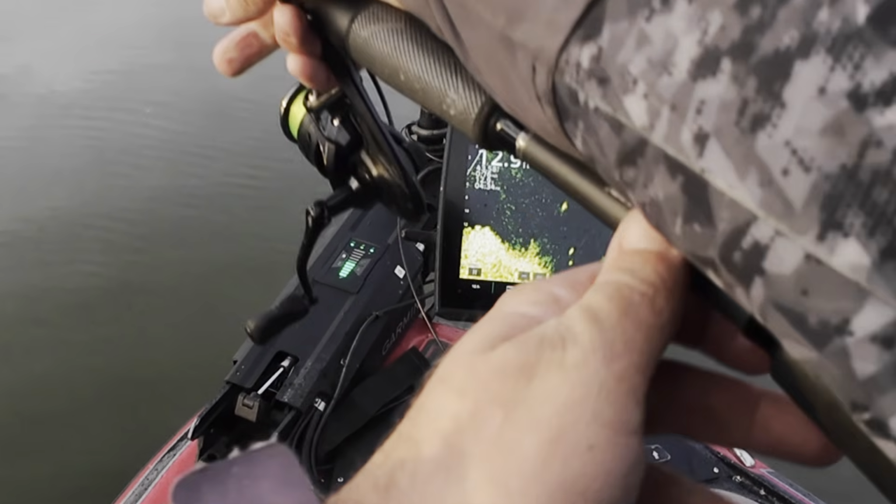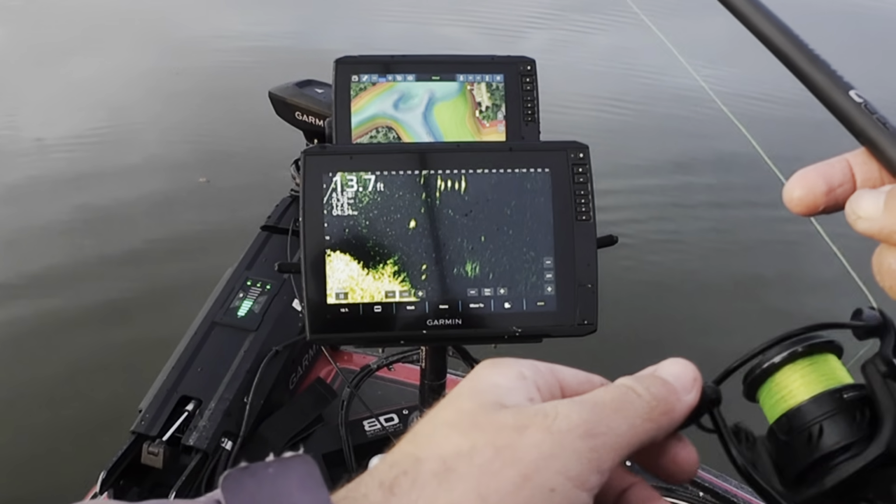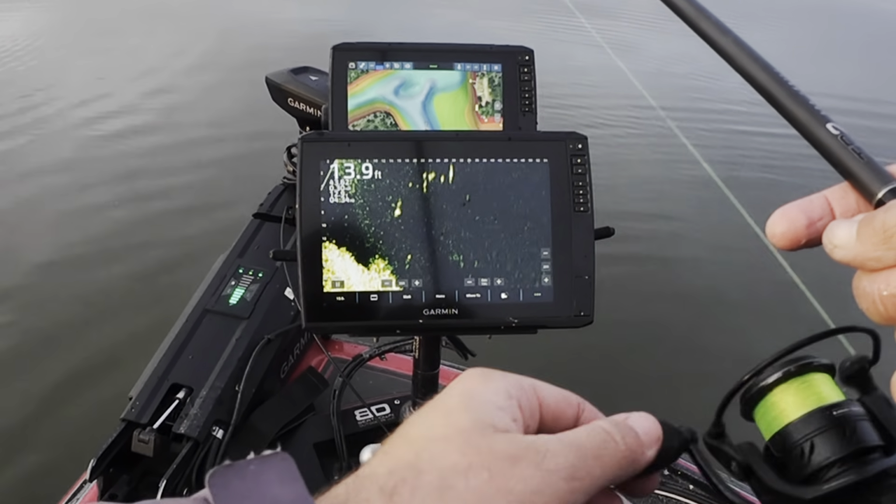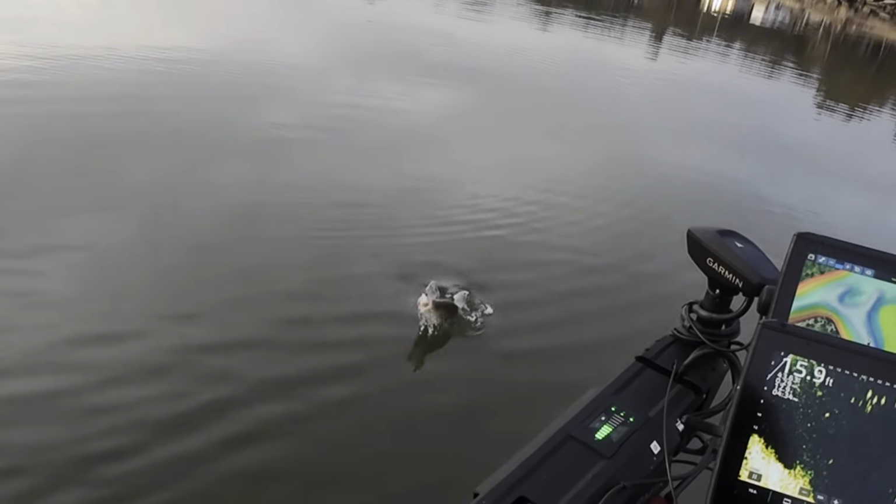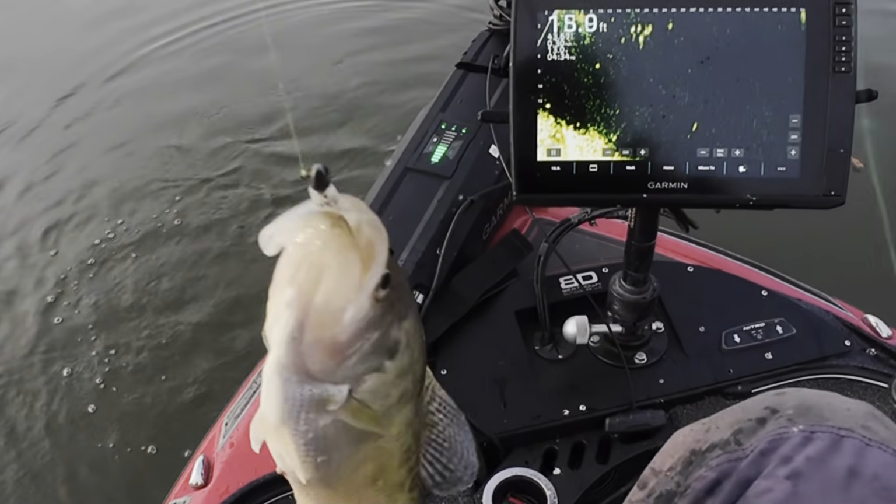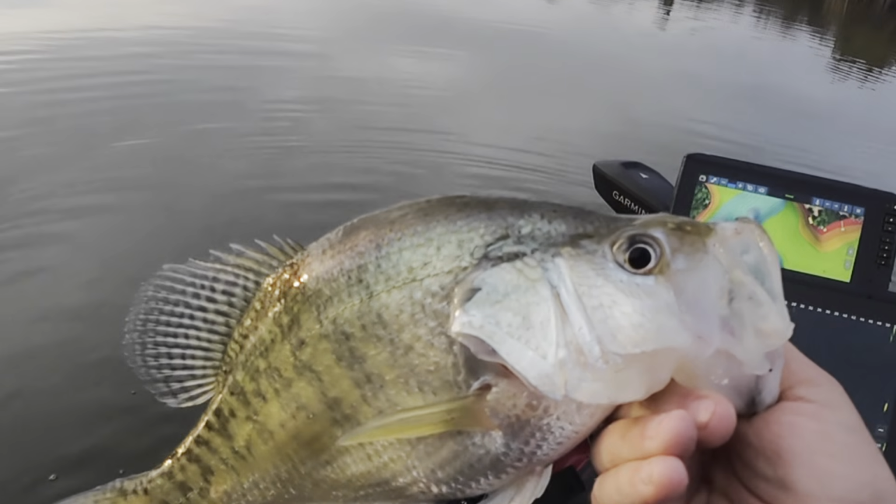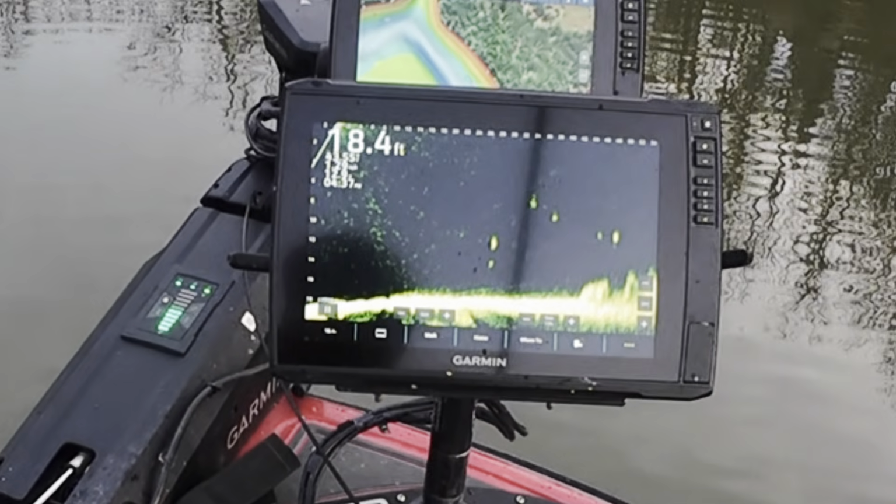I see a good one. Right there. Here he comes. Got him. Nice crappie. Yes, sir. Nice fish right there. Good one. Okay, we got a good one out here.